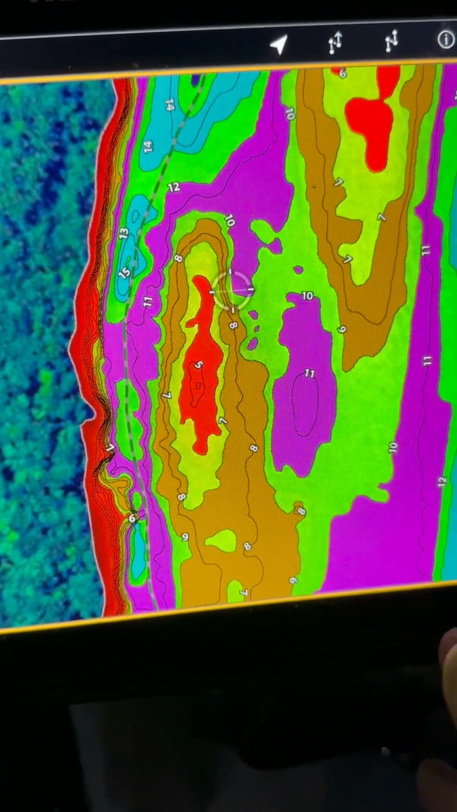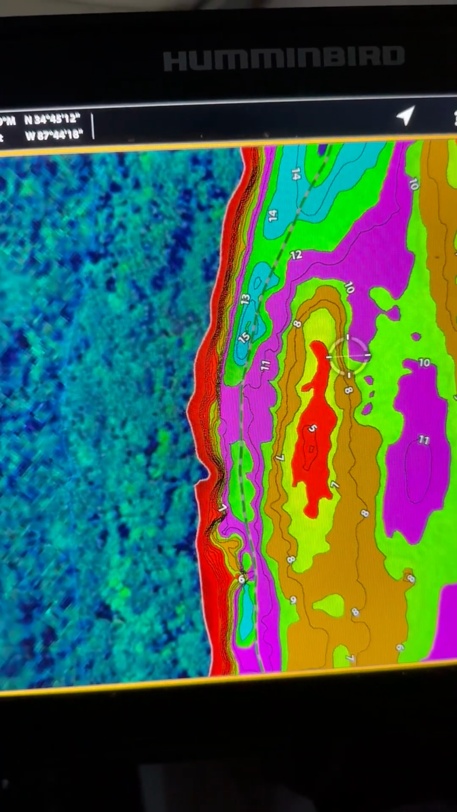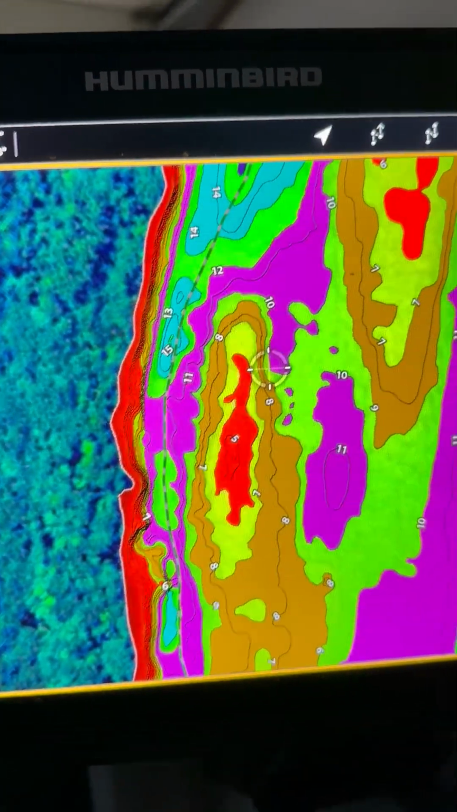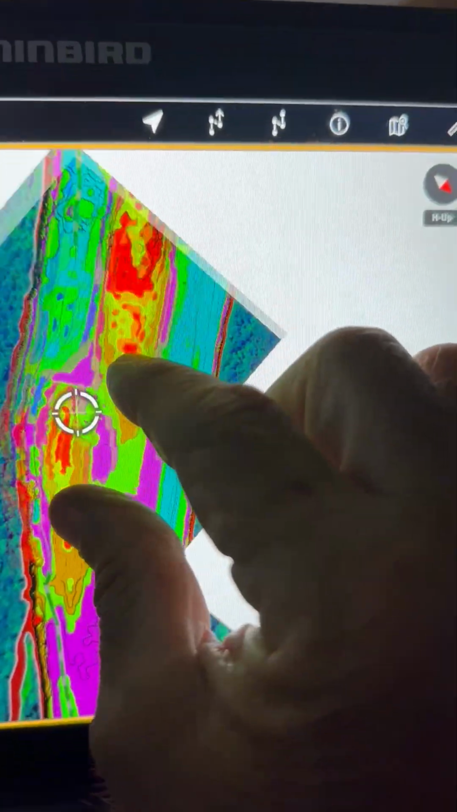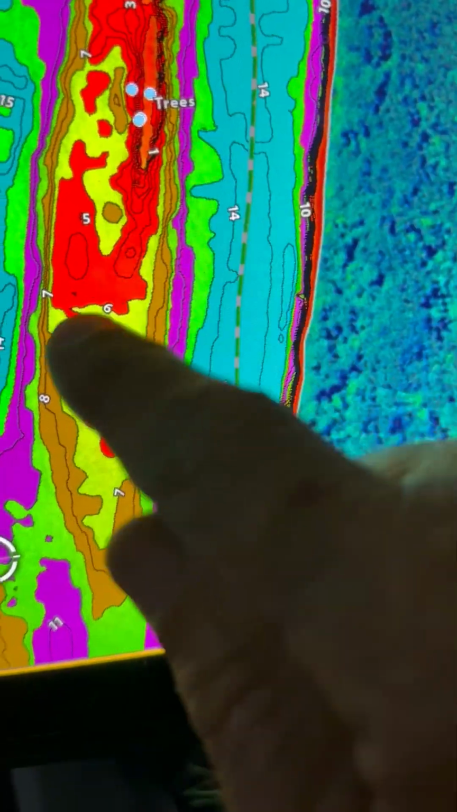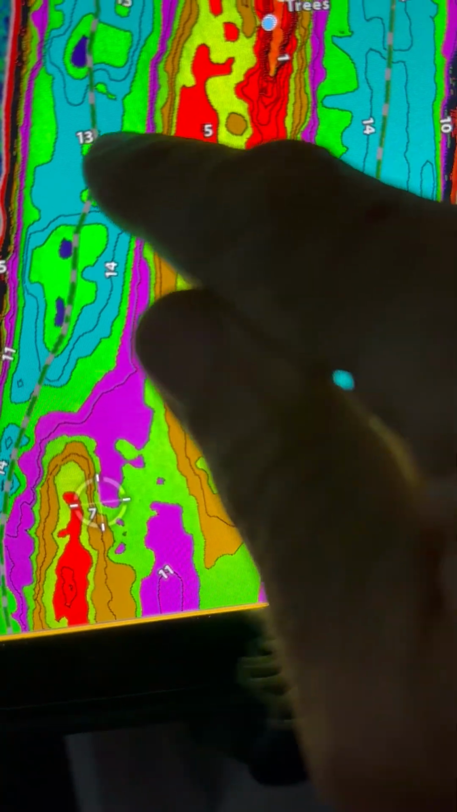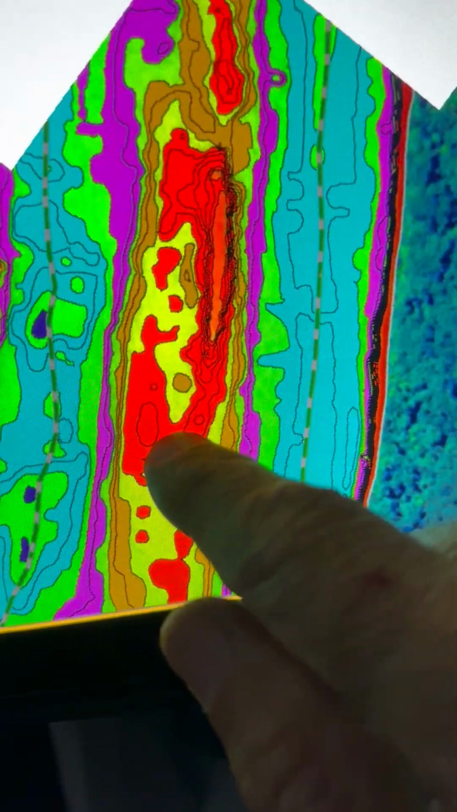And in the spring, obviously, you would use the things that you would typically use for bedding fish, if that's what you want to do. But be willing to change and look at these contours. The river's flowing fast on Pickwick Lake, for instance. See these contours? These are not real close together. I'm going to show you.